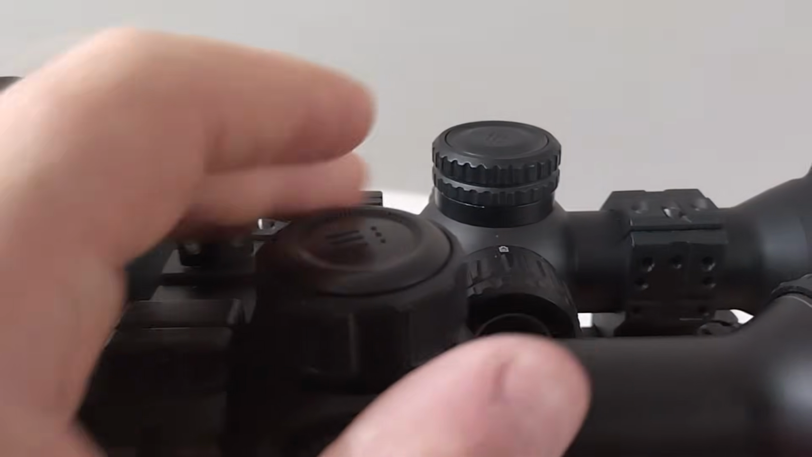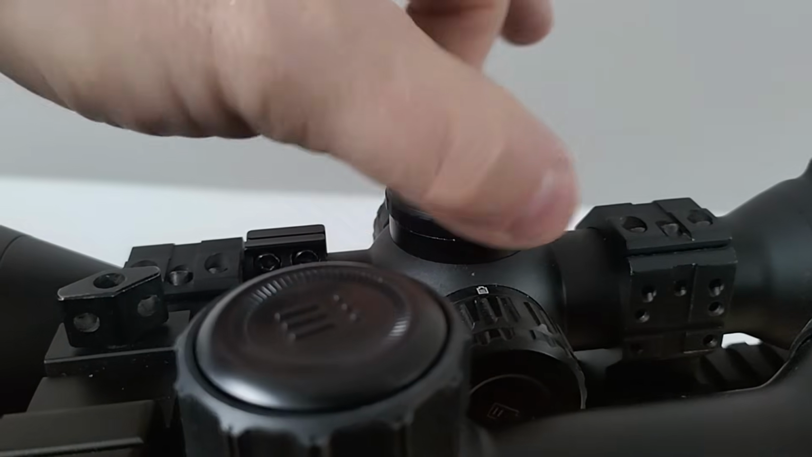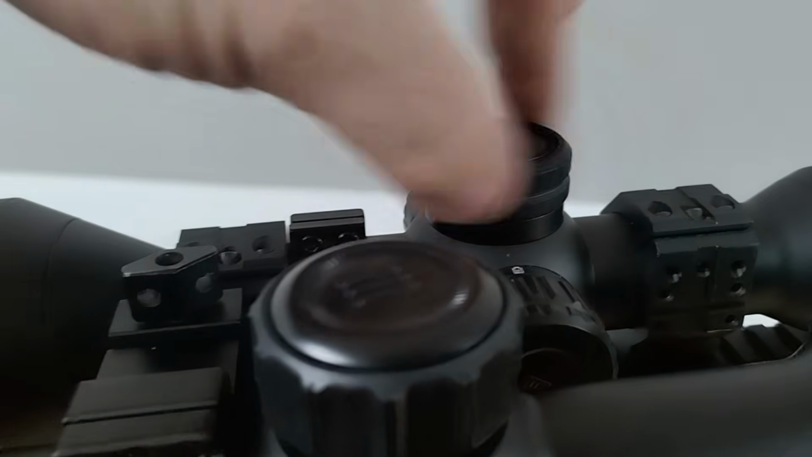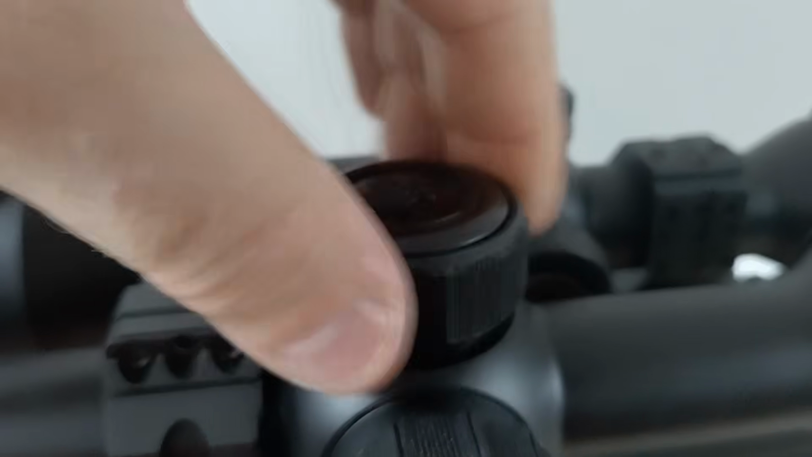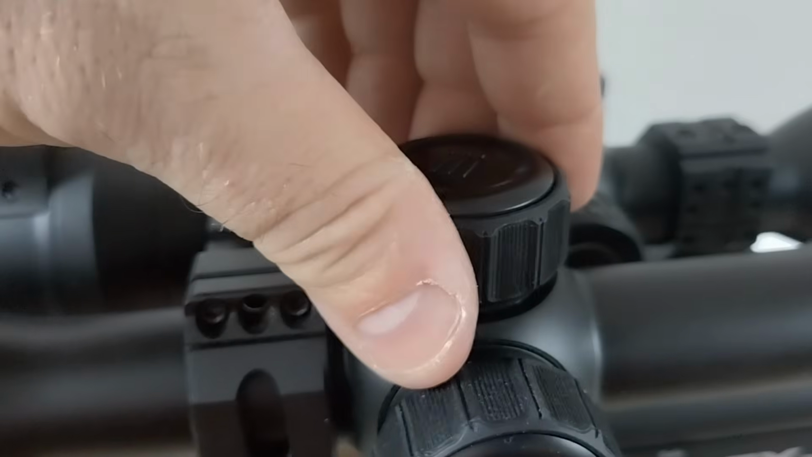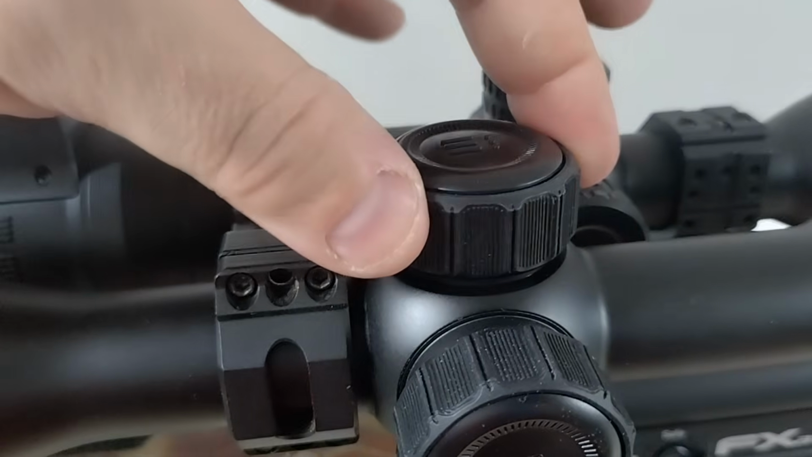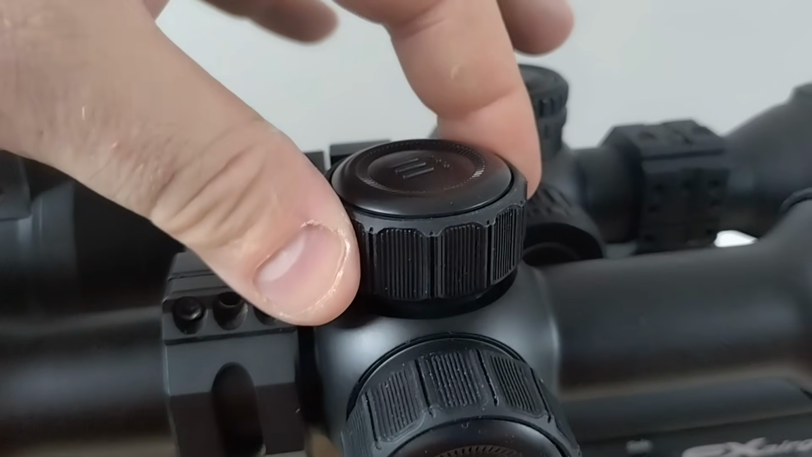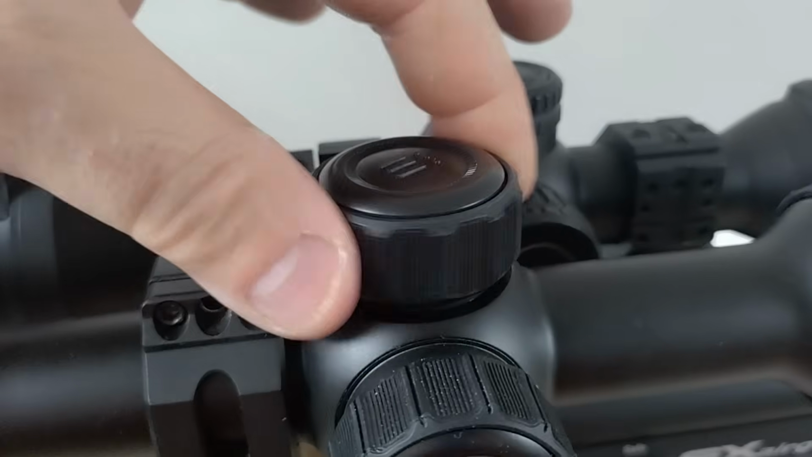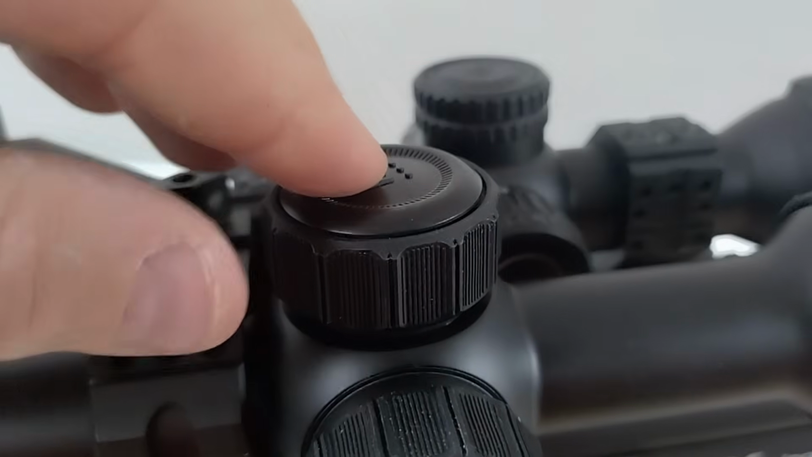So on the top we have the top turret. This one's got an audible click and whizzes quite easily. This one's a bit quieter, and if you go slowly it's pretty much silent. The light was a lot stiffer than this one, not quite so distinguishable clicks, much more heavily damped, so this is kind of between the two. Again, something to get used to.